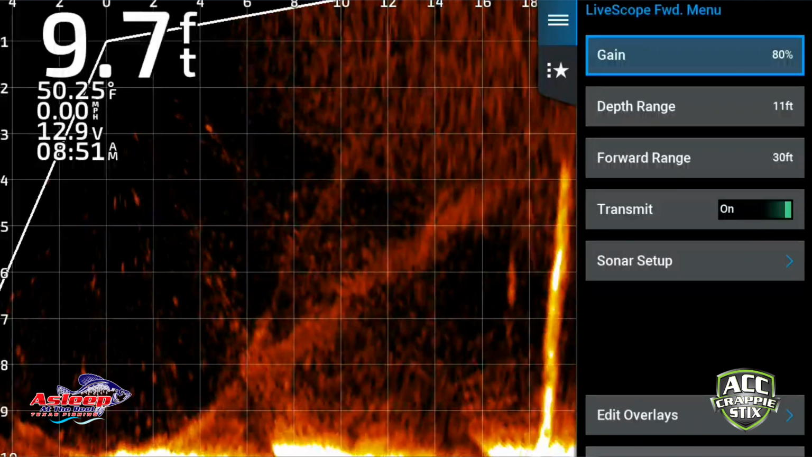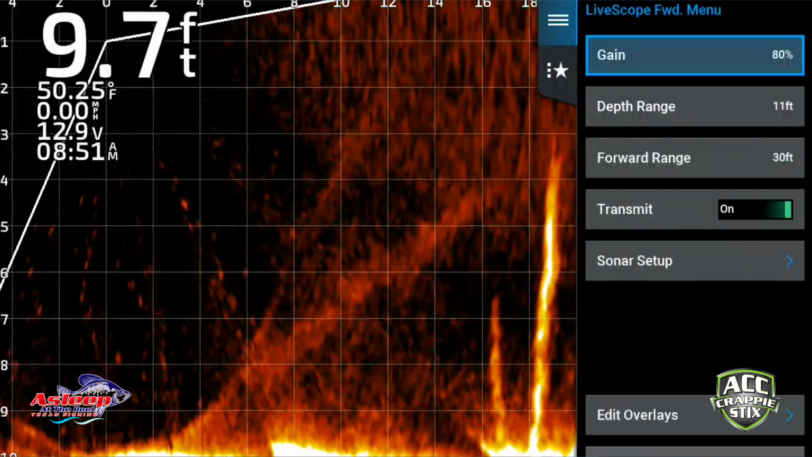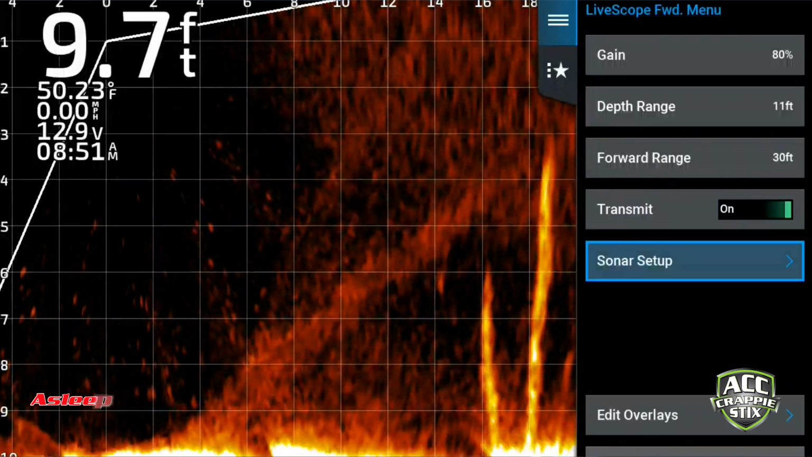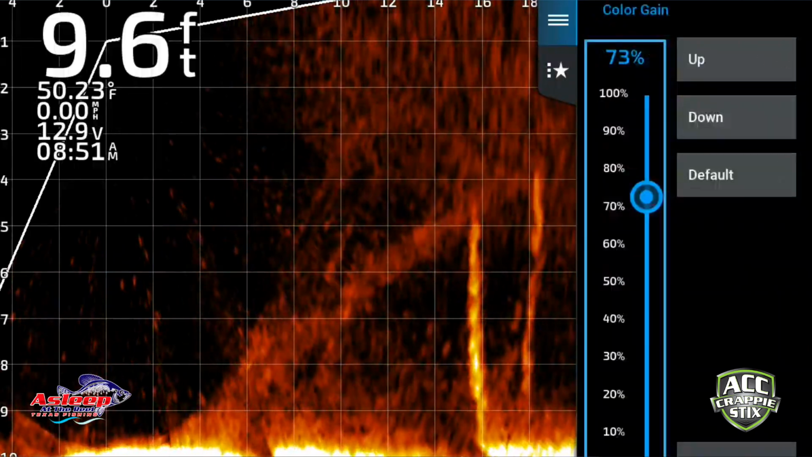Gain. So I got my gain right now at 80%, and I was doing some testing with it, so I probably won't leave it there. But my depth range is the same. Forward range 30 foot. Transmit sonar setup. Let's see, appearance. Let's go into color schemes. I got amber is what I'm doing. I got my color gain set at 73.